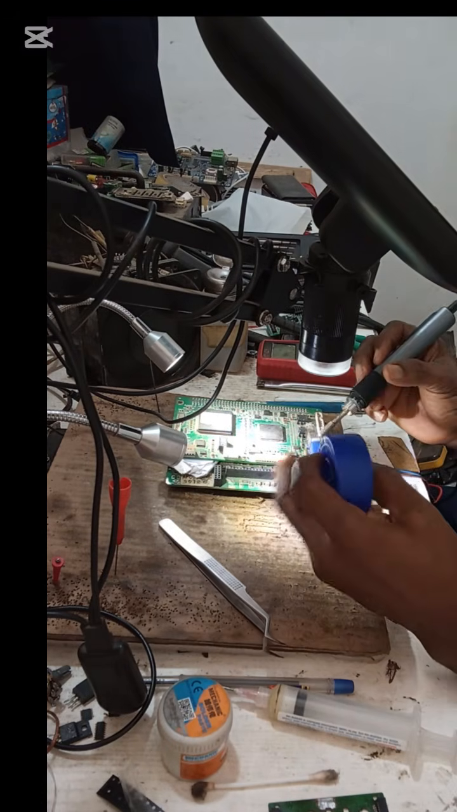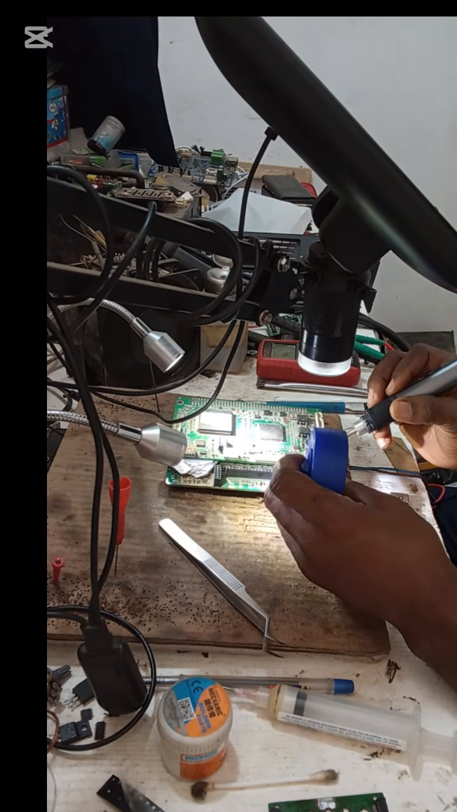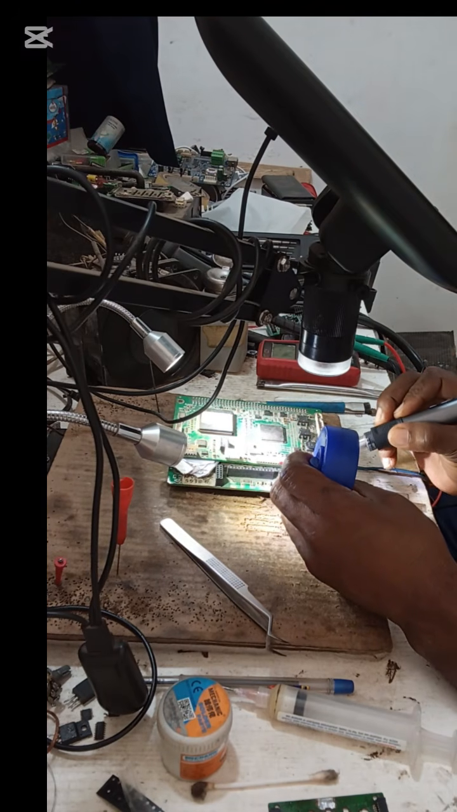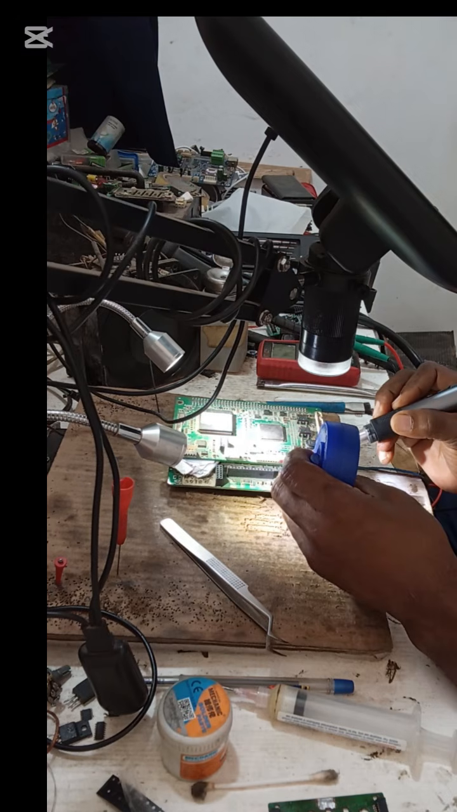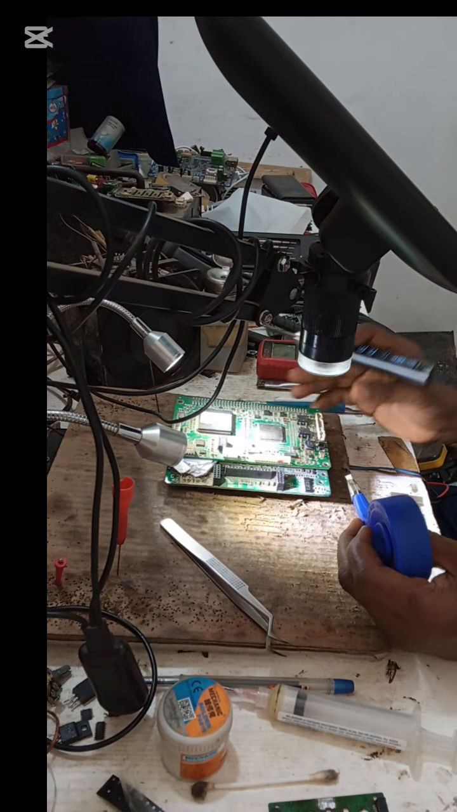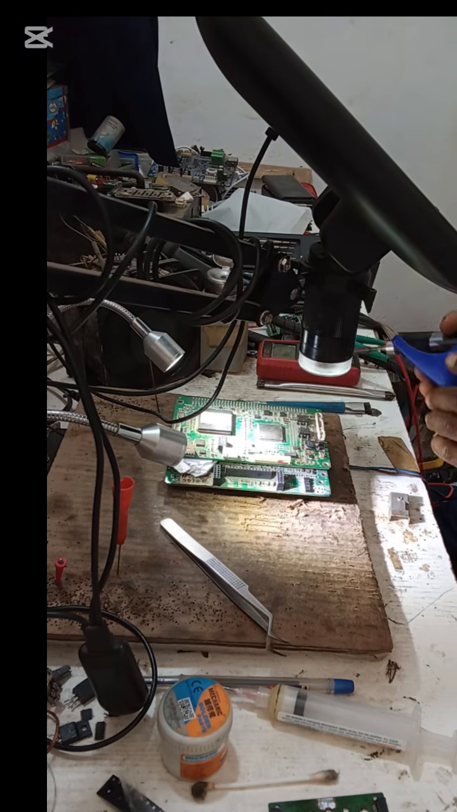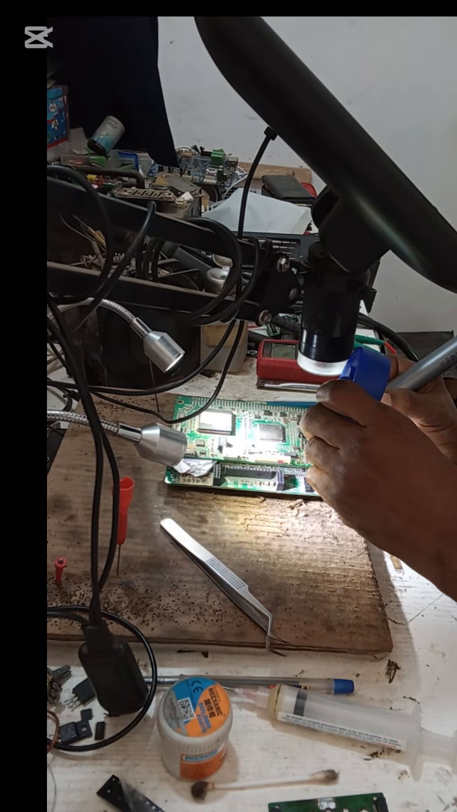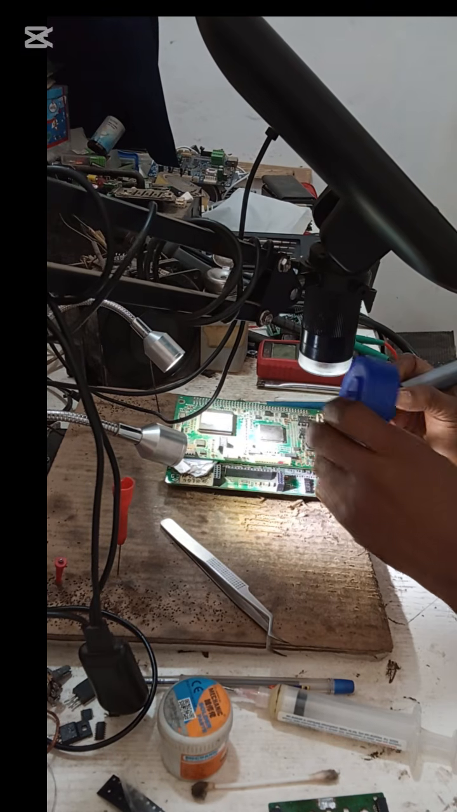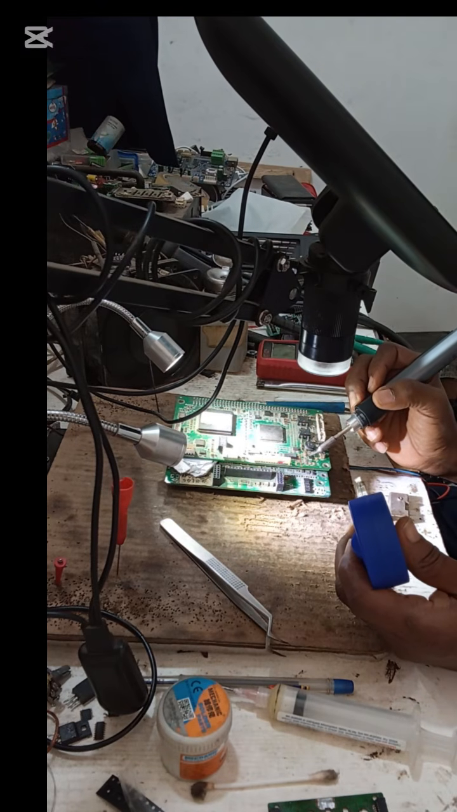So clean the tip of the iron. Now I want to remove the excess. You can see we have a clean soldering now. I think you can see it. And the other side as well. Yeah, very clean, as you can see.